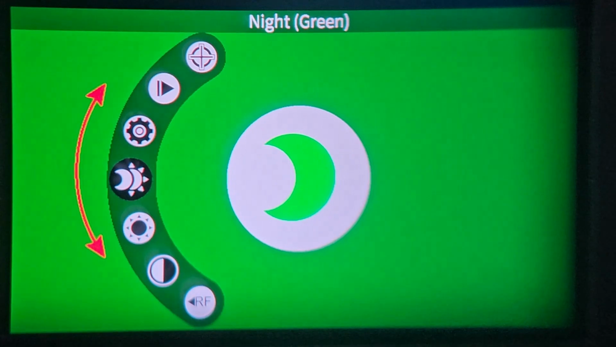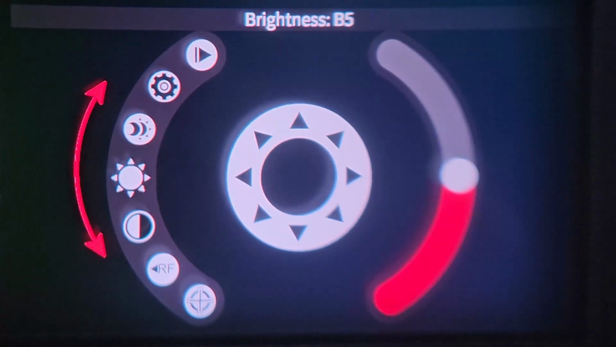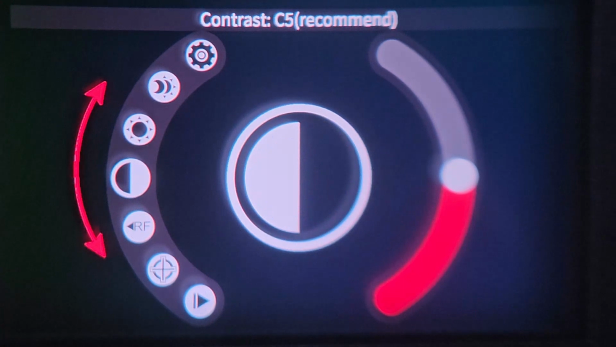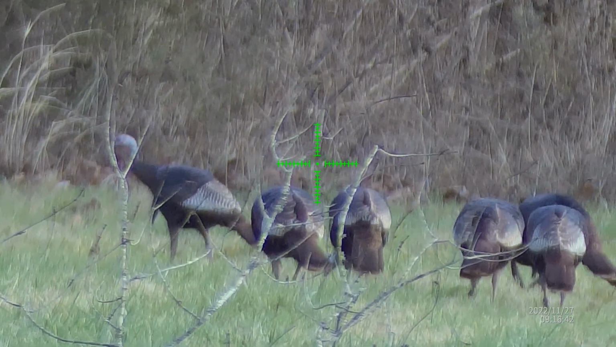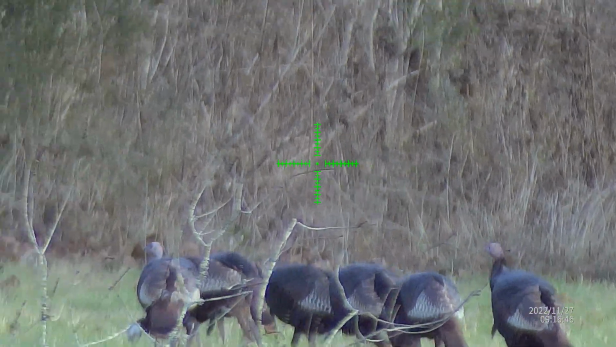As is standard with any type of digital scope or monocular or anything that uses a screen, the brightness and the contrast of the screen can be adjusted to your personal preference and what works best for your eyes.